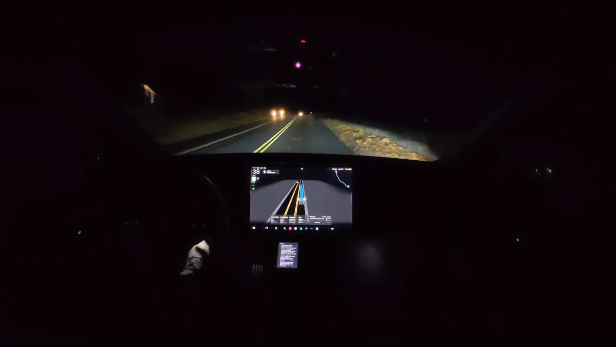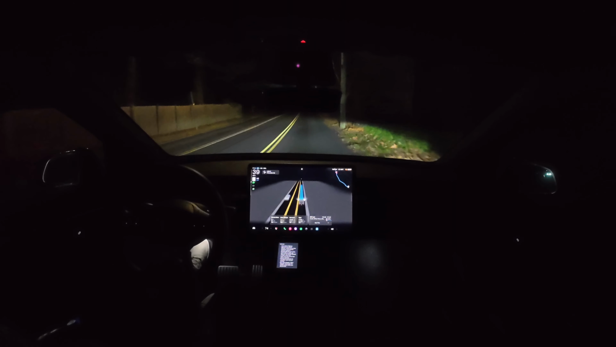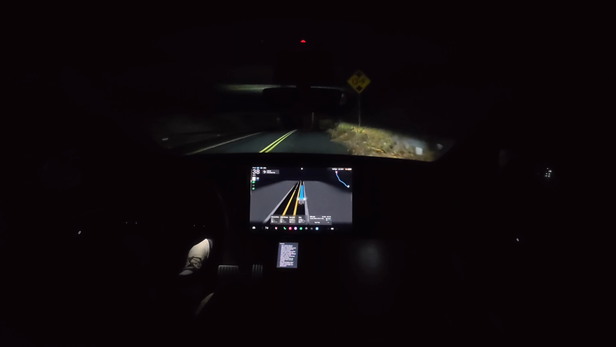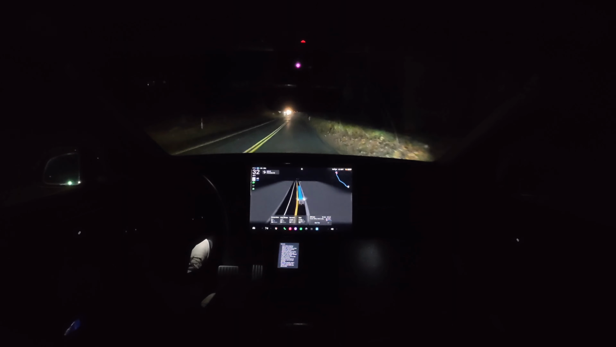I have no idea. It's going to be interesting to get our hands on that new version and give it a try, give it a test. But all around, it seems like these updates are going to be great. Now, as of right now, I'm still back on 12.5 maybe. It's really hard to keep track of all of the different versions, but all I know is that I'm below 12.6 right now.